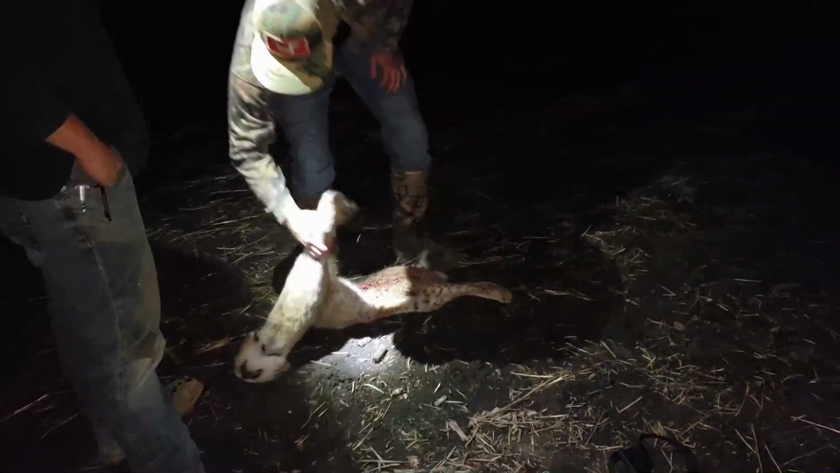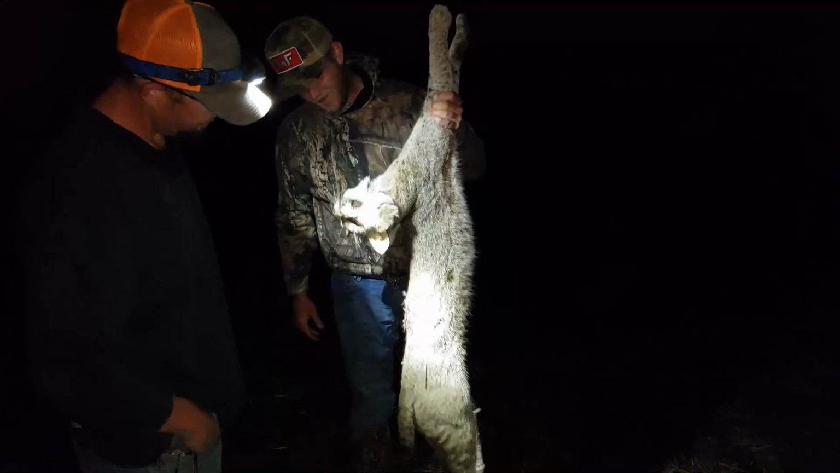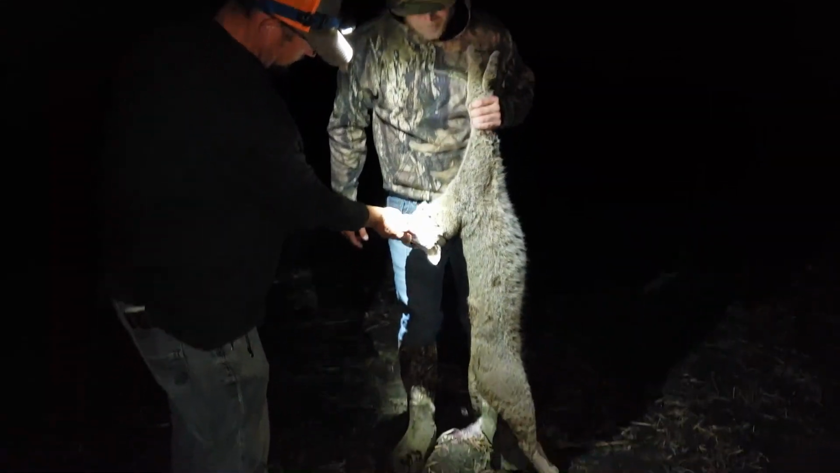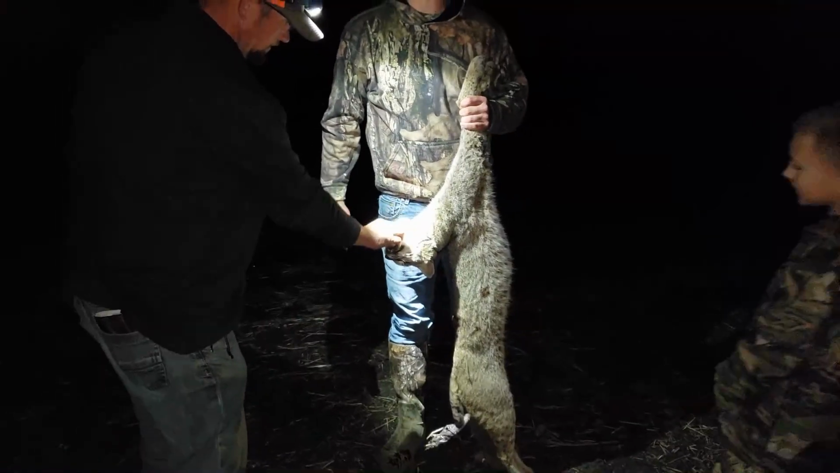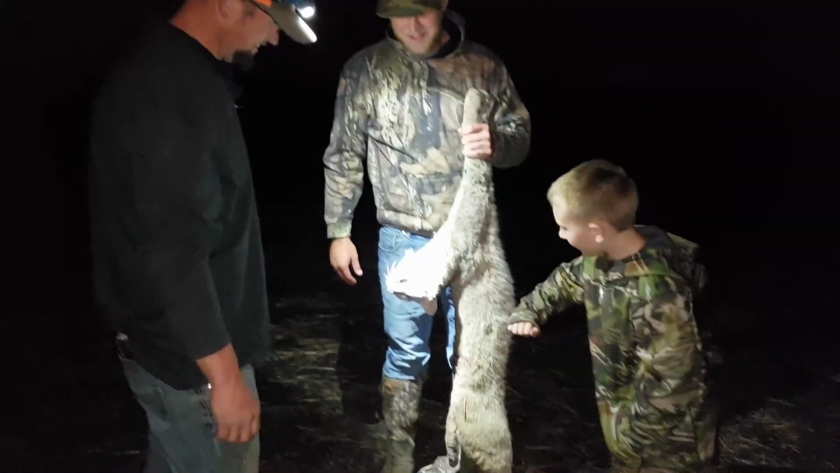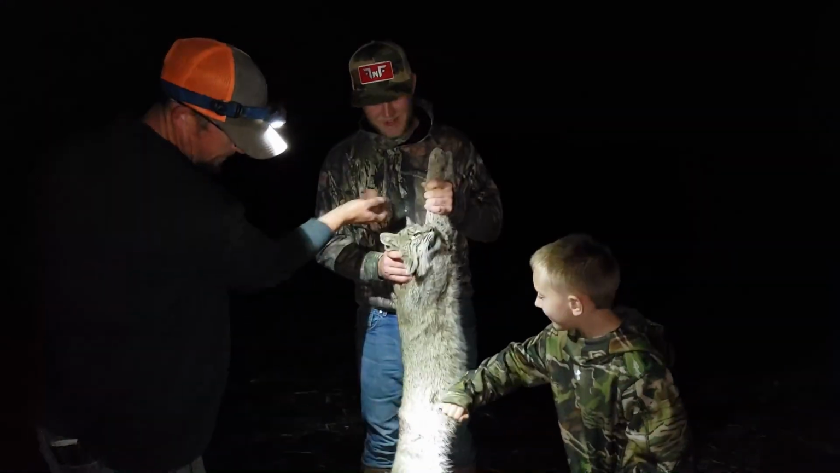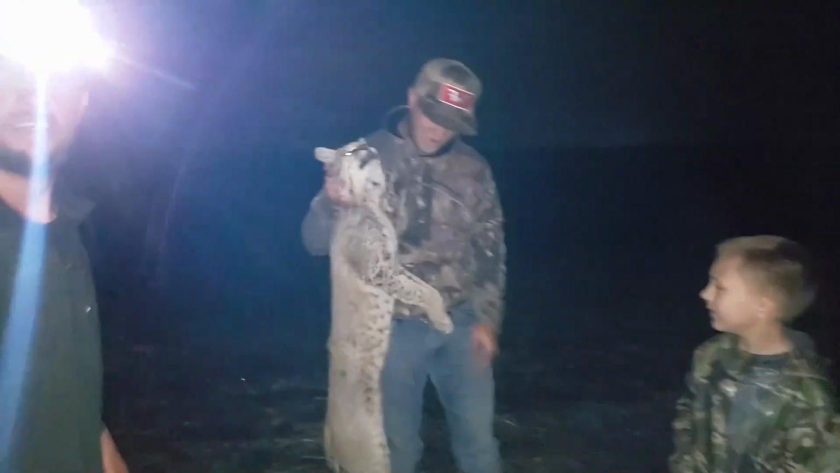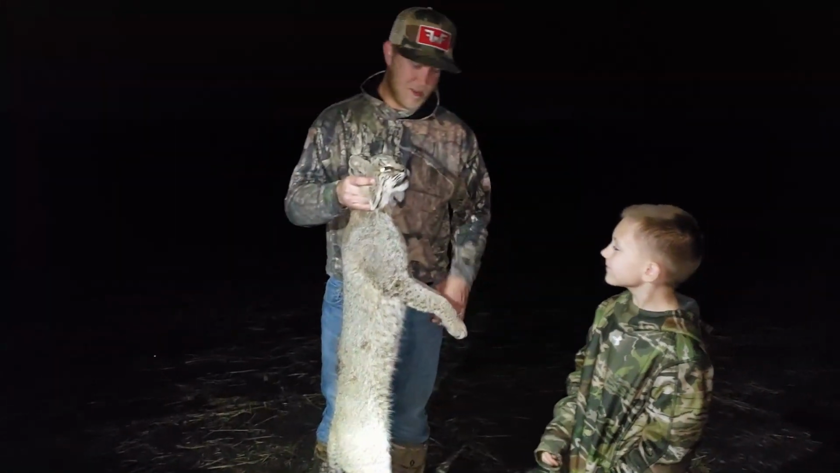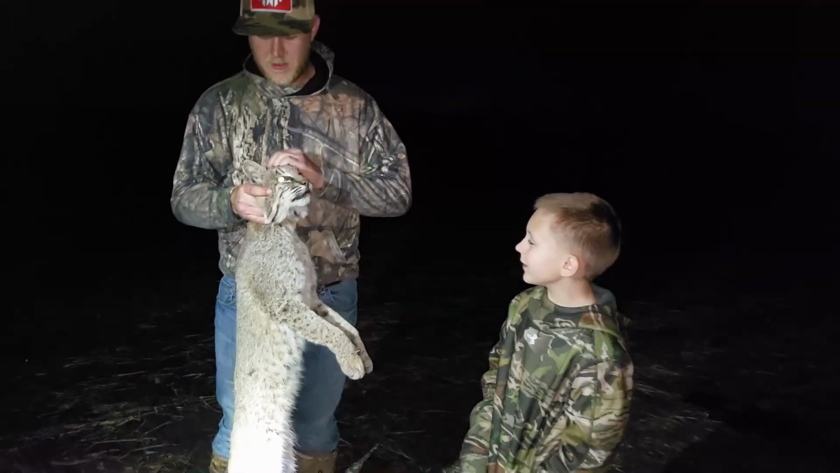So that was really, really cool. It's a big cat. We were set up for pigs. This came in from behind us. We turned around and got the shot and got a beautiful one. I'm 6 foot tall, and that thing's every bit of 5 foot. Oh, that is awesome. This is our first bobcat with customers. We've gotten a bobcat, but never with a customer. This is awesome. Very cool.